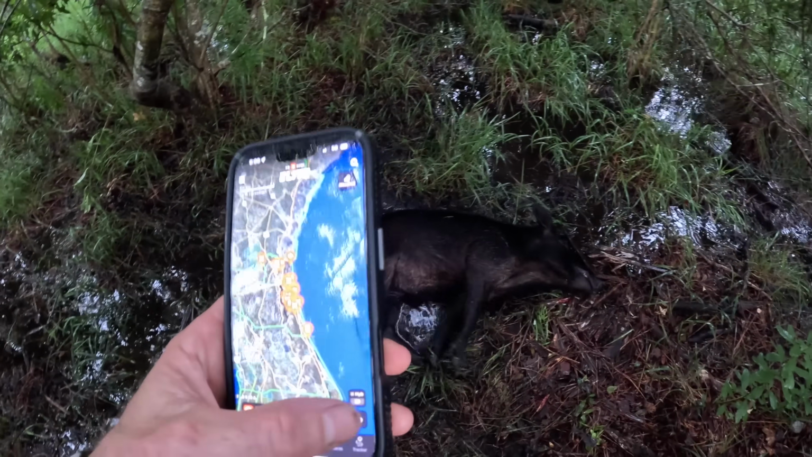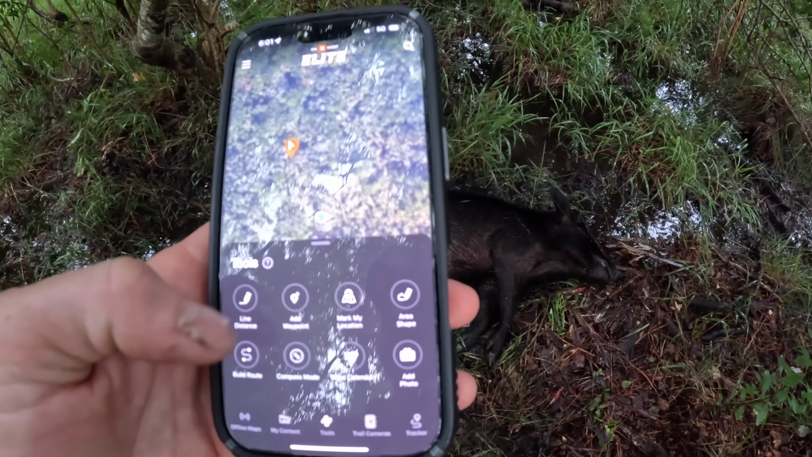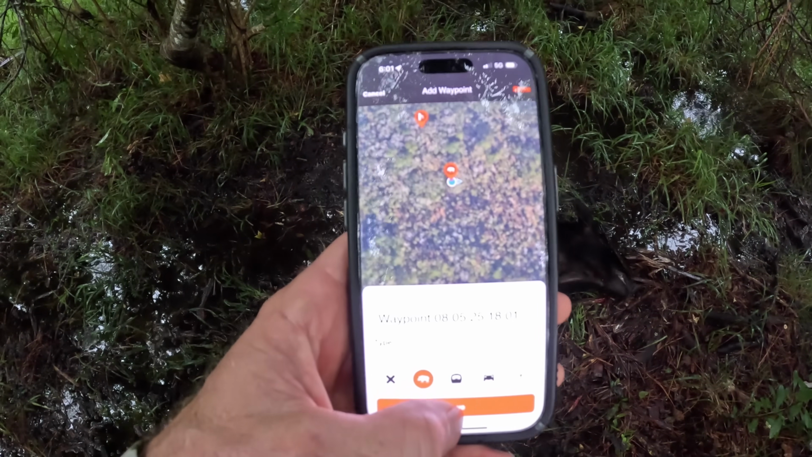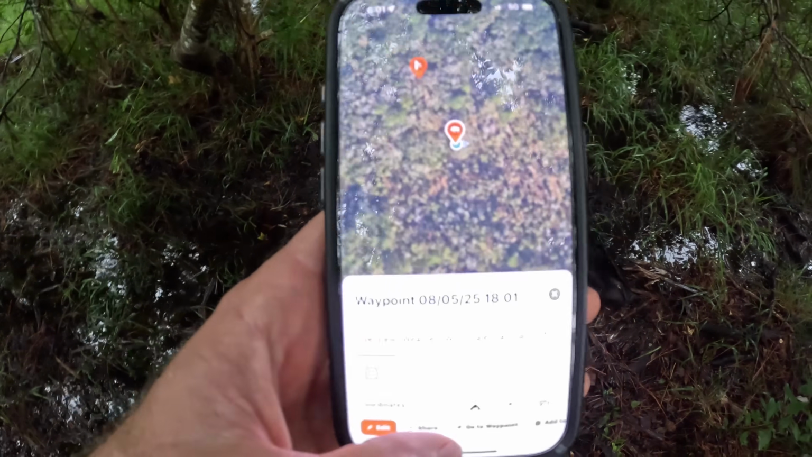First thing I'm gonna do, I'm in the middle of this block. So first thing I'm gonna do is go in here to OnX Hunt, add waypoint, hog, save that. See the little hog? Save that. And now I know right where he's at. Come back and get him tomorrow with some help because we're way back in the swamp.